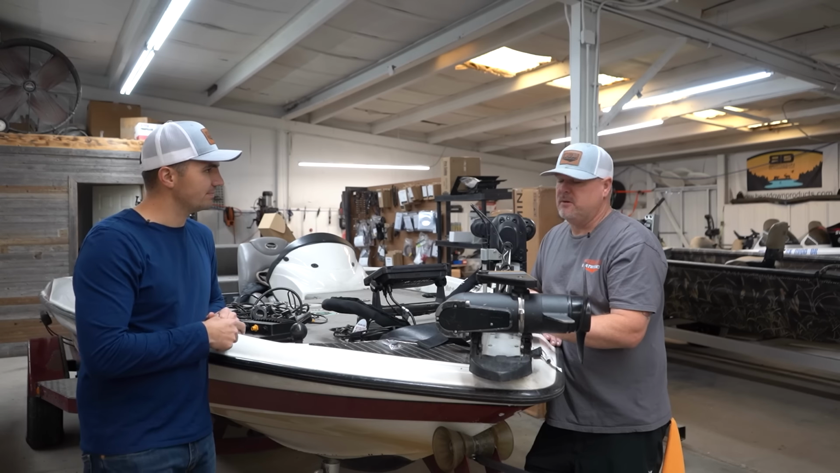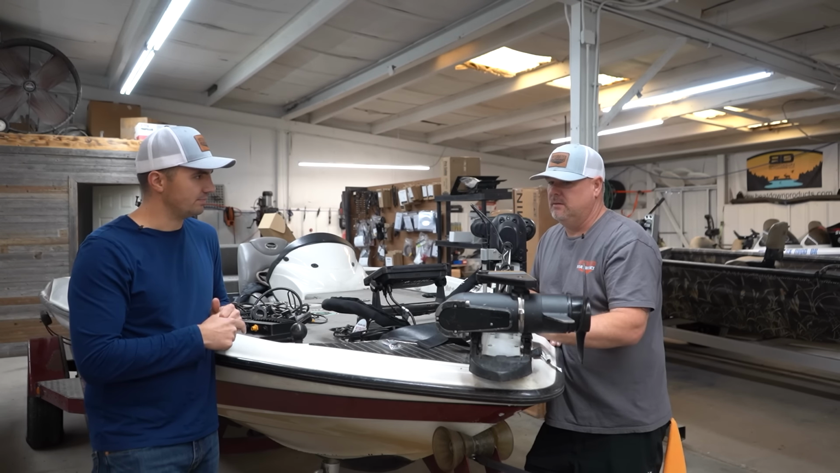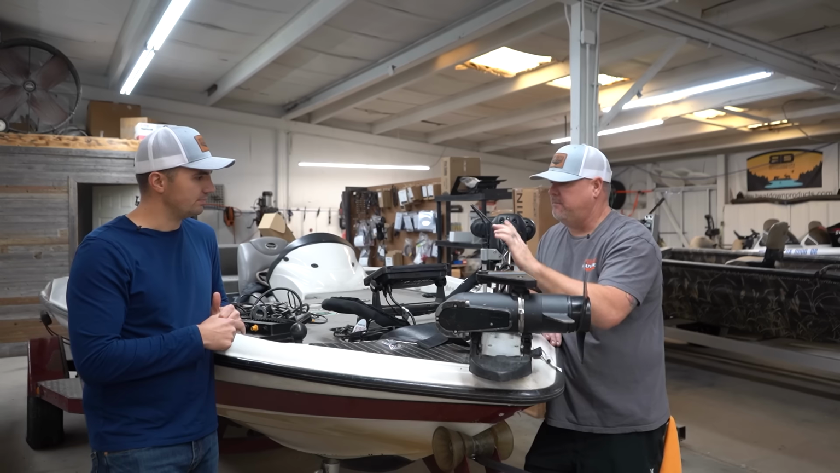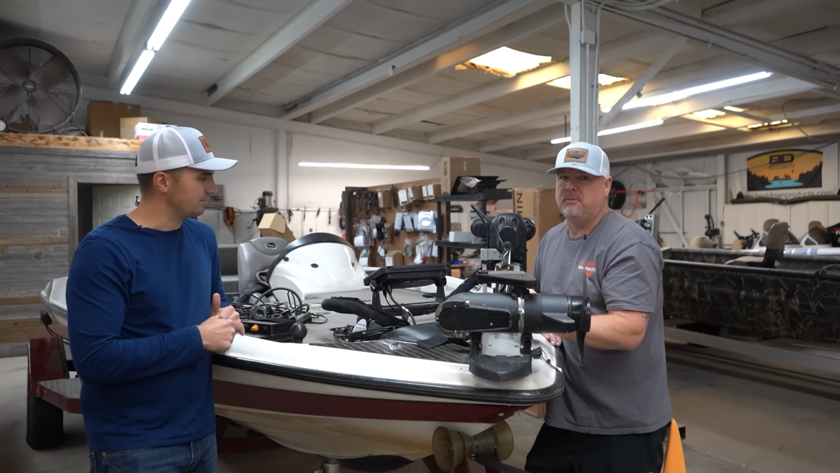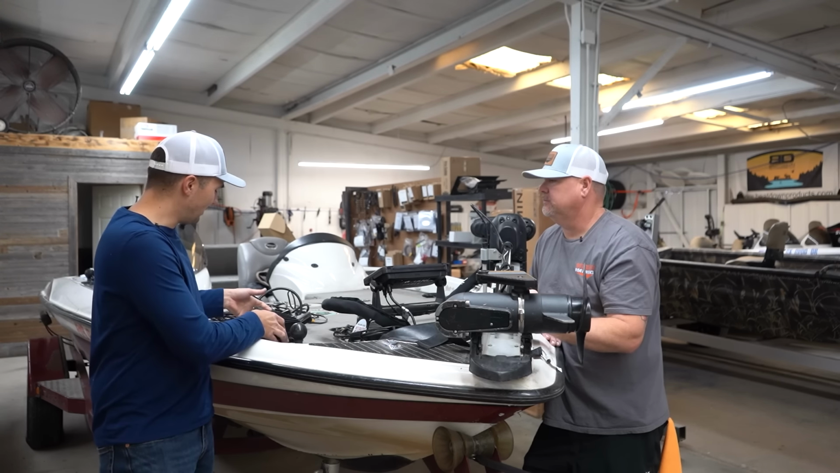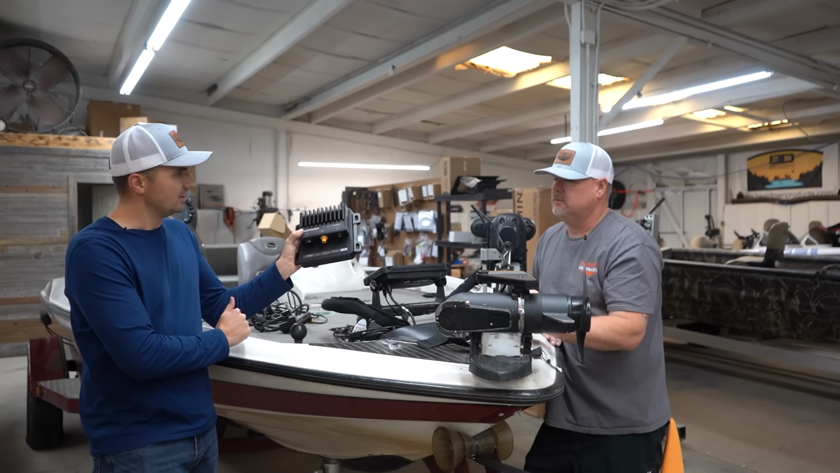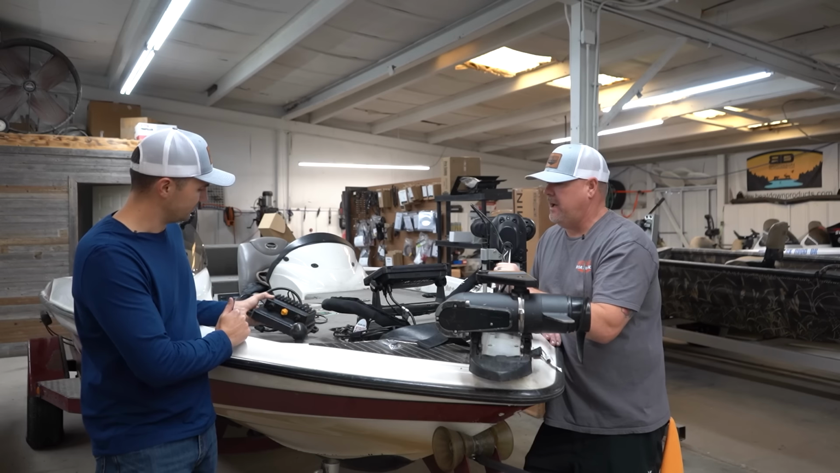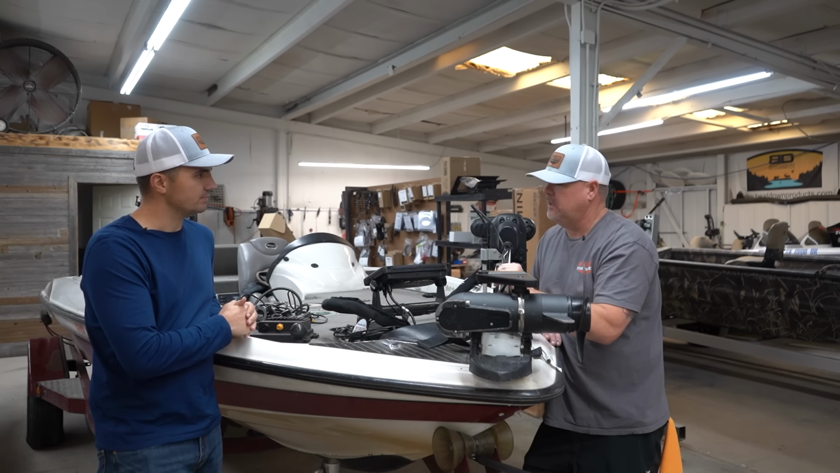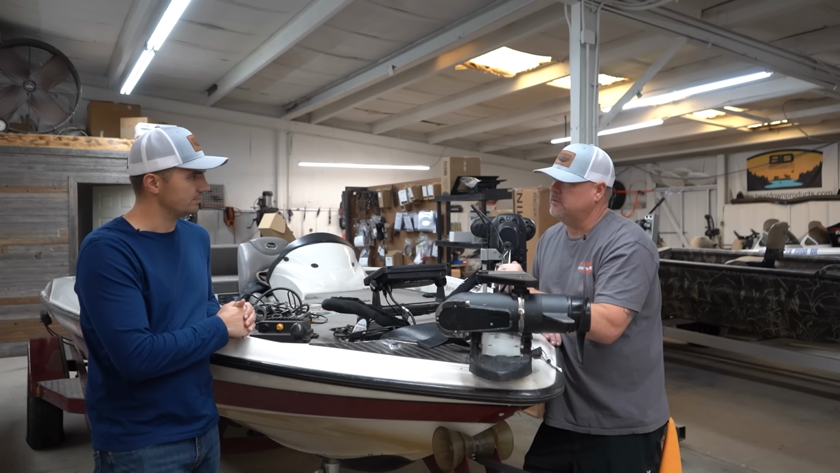So simple install, simple wiring. It's 2 wires, single beam transducer running up the shaft. Like I said, it's just 2 wires. I mean, simple, 20-minute install. That's max. Awesome. And you don't need this black box anymore, right? Which is usually what you have with most forward-facing sonar. Yes. So no black box, all compact. Like I said, a nice little clean system on a budget. So anybody looking to get forward-facing sonar on a budget, this is what you want to do.